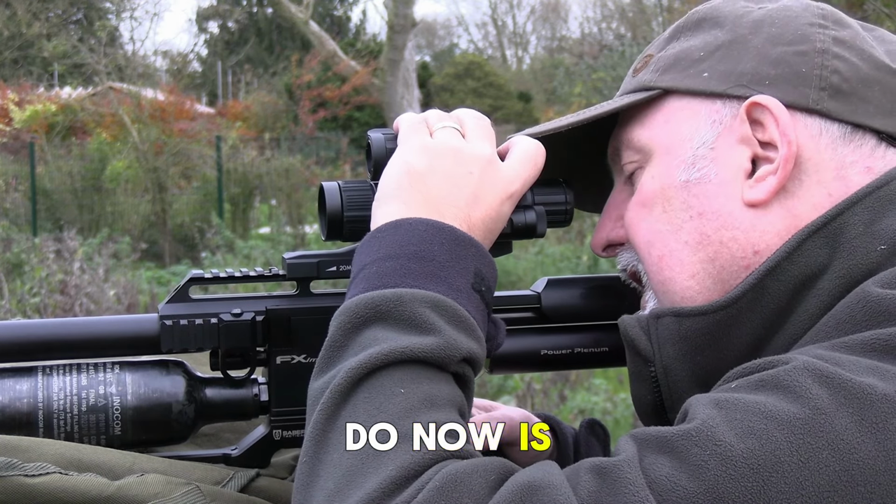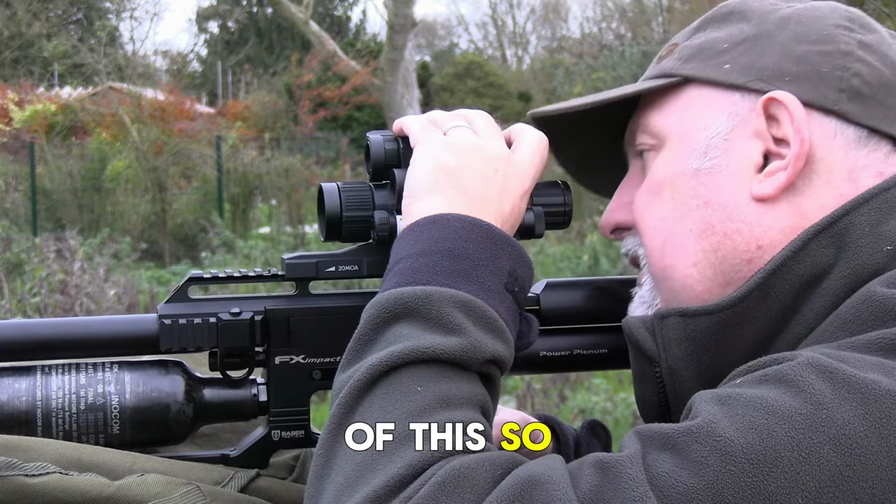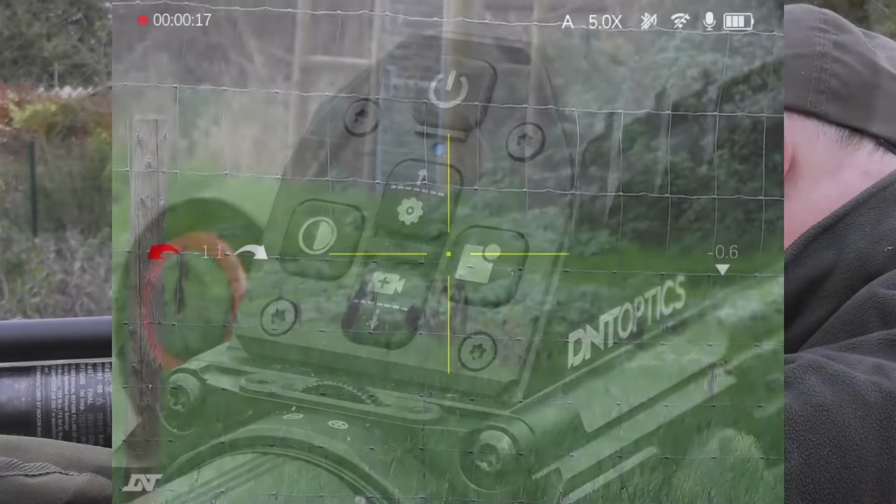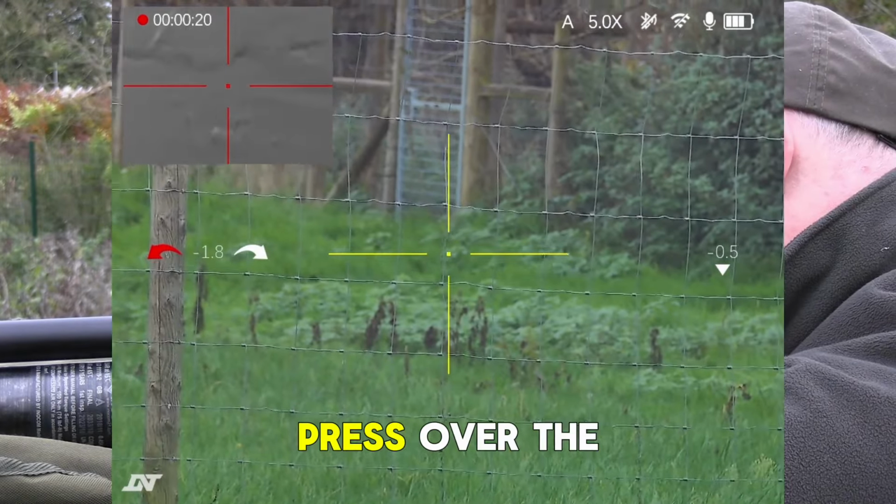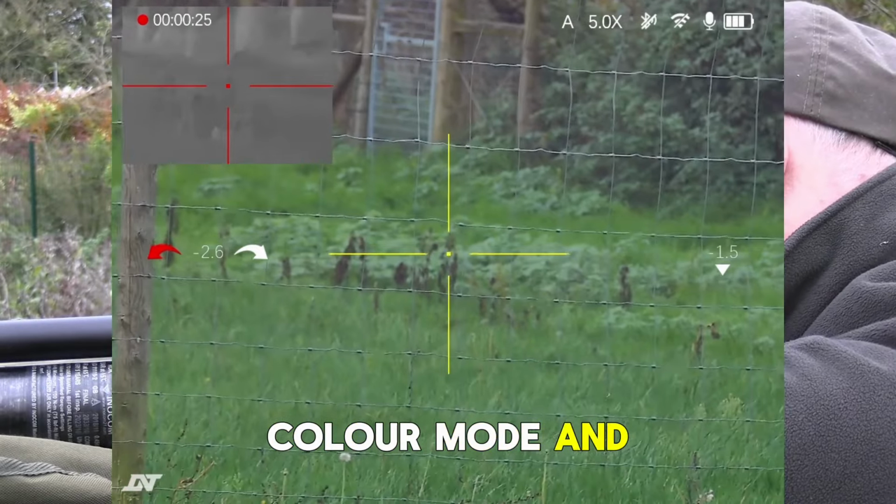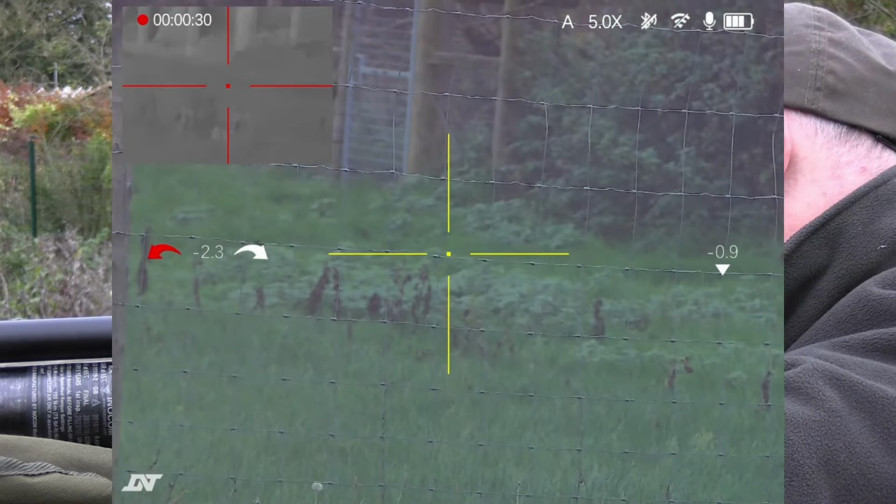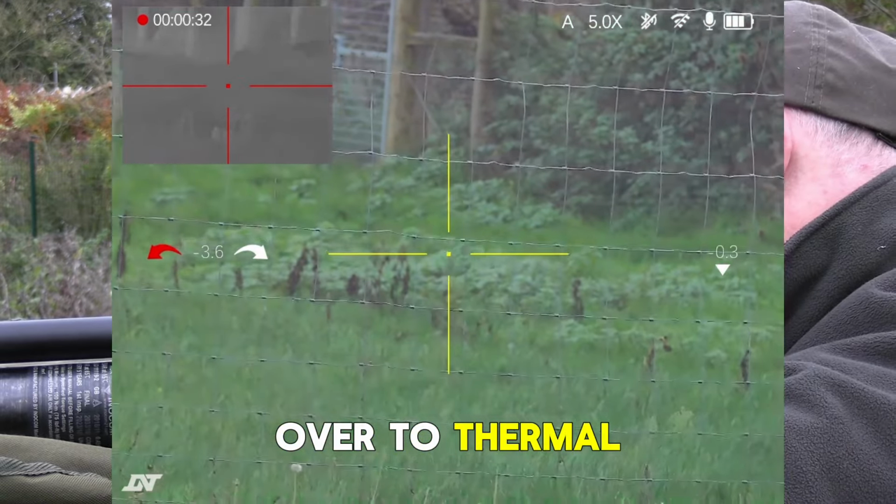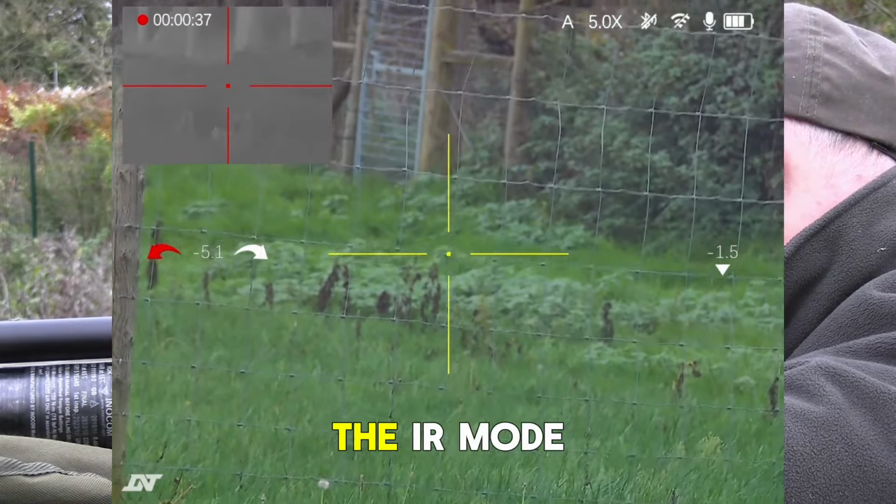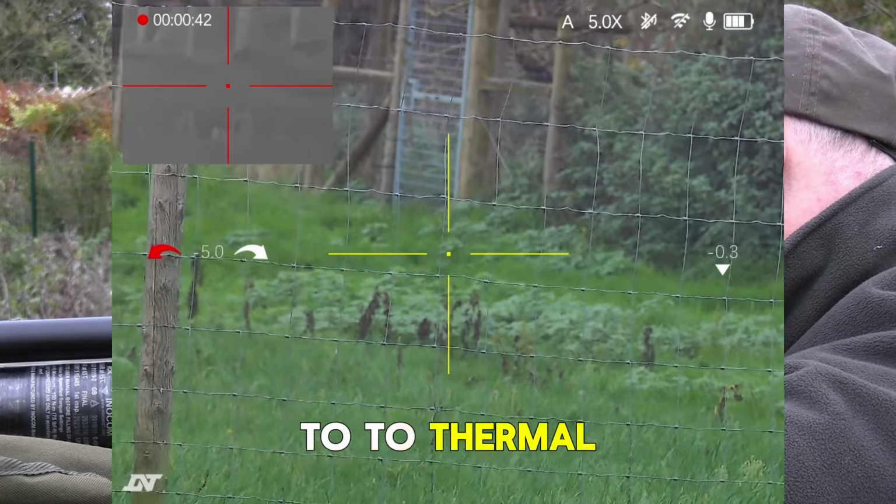So what I'll do now is show you the party piece really of this. So the picture-in-picture button is the right-hand button. So if you press that, as you can see, hey presto, the picture-in-picture. Now, if you are in daytime colour mode and you swap over to thermal, you can do so by pressing this button. If you are in the infrared mode, the IR mode, then pressing the button will swap you over to thermal as well.